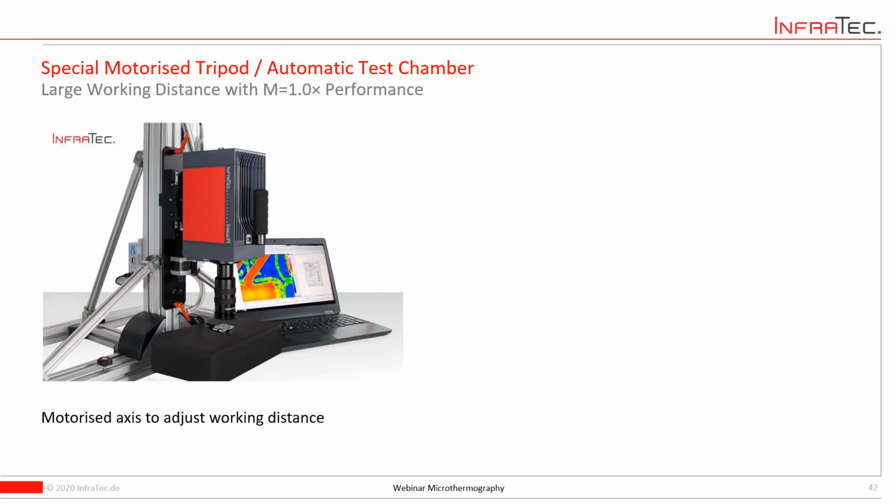So at the end, if we have chosen the lens, the camera type, and everything, then it comes about making the package a little bit more smooth. So that's why we developed some kind of a motorized tripod, a motorized adjustment of the relative position of the camera to the measurement object.